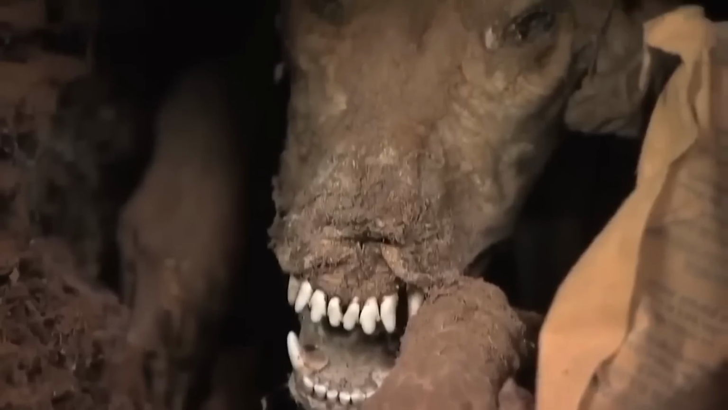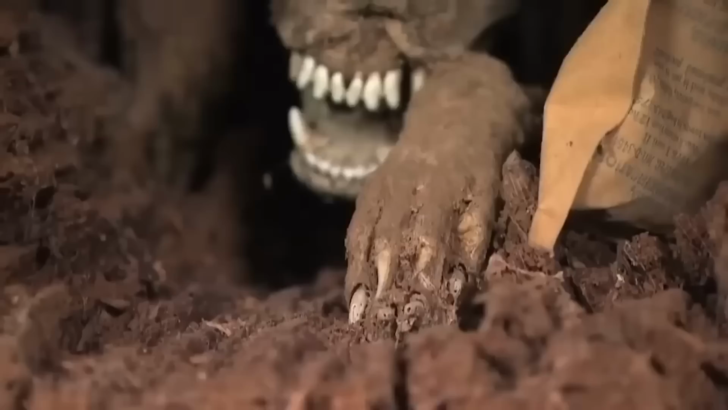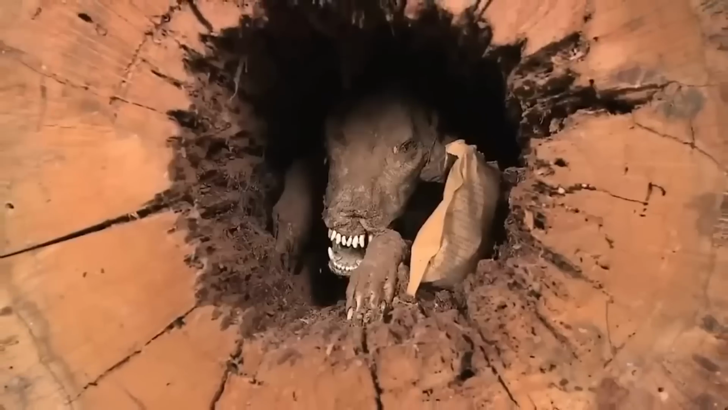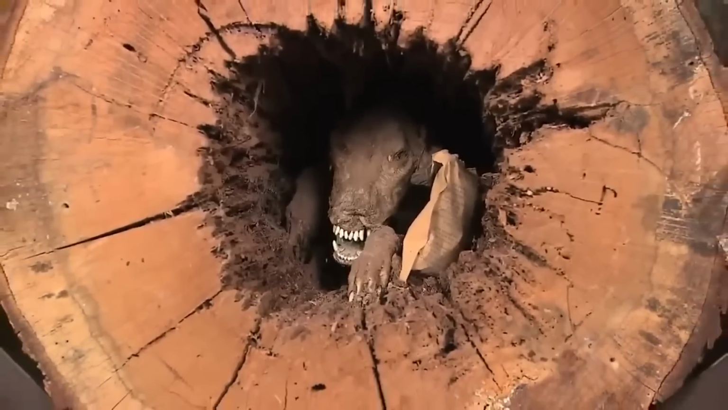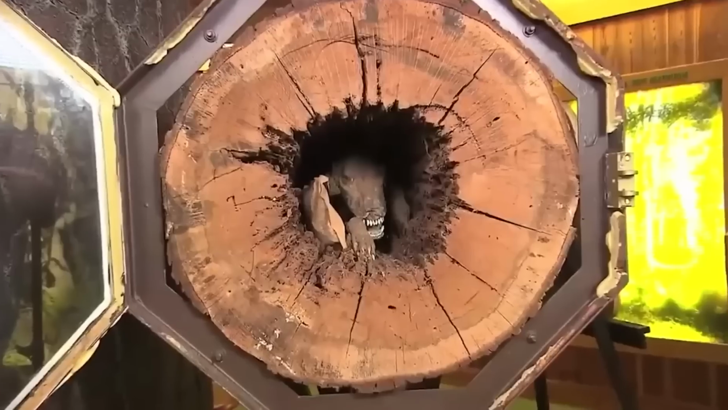How did this occur, you may wonder? It's a mystery. Some theories propose that the dog might have become trapped and died while inside the oak tree. Whatever the reason, it's truly astonishing to witness how well nature can preserve things. Take a look at the picture of Stucky, and you'll understand why it's simultaneously eerie and magnificent.